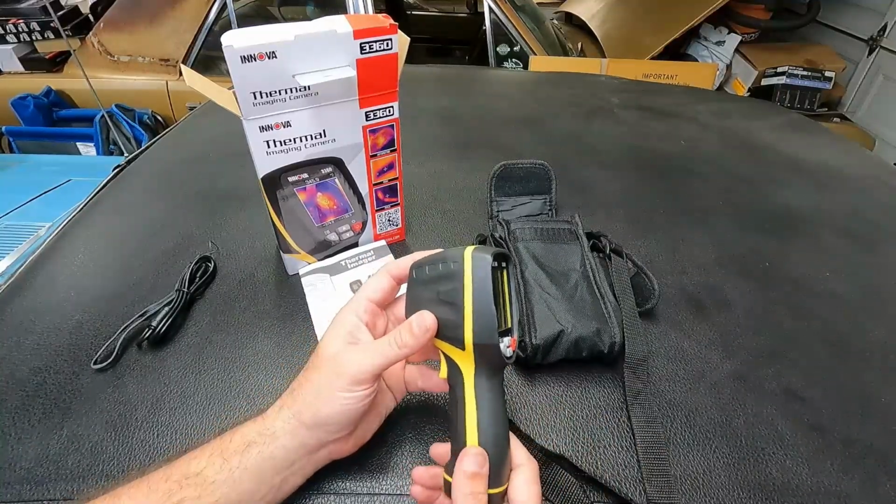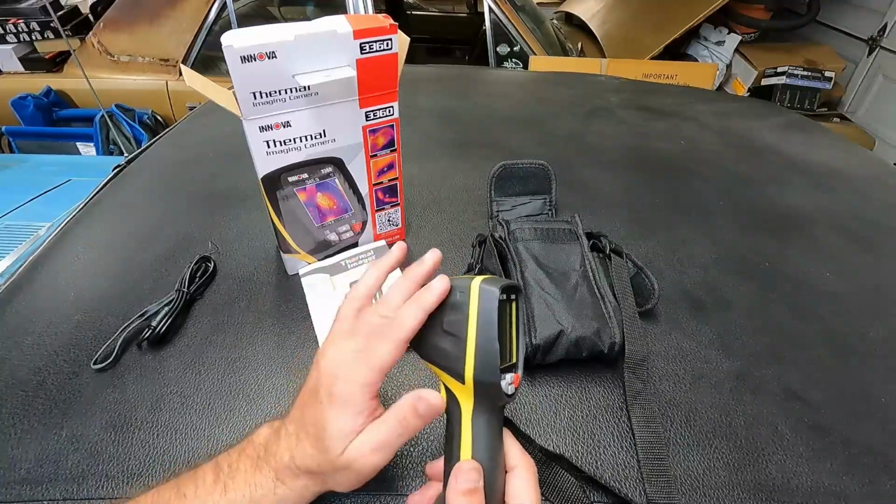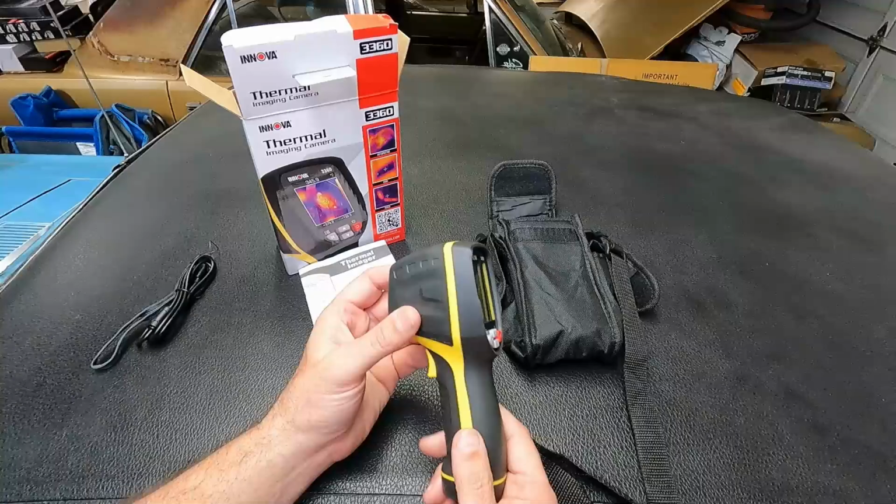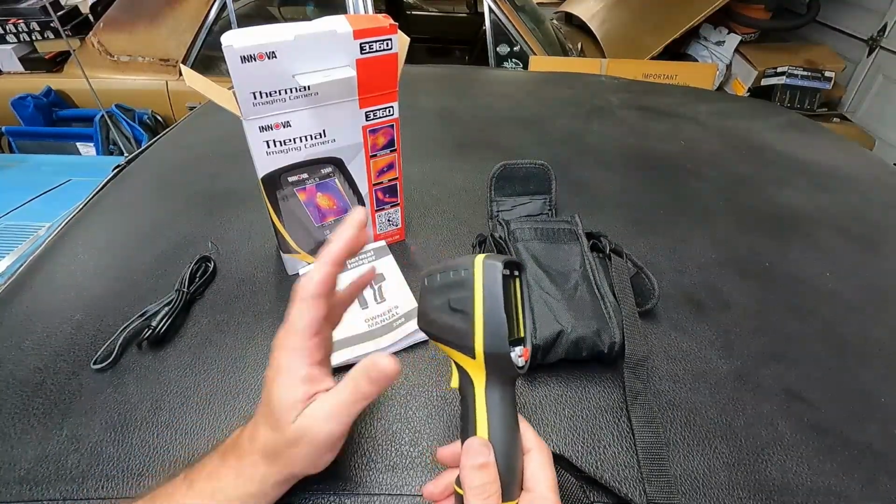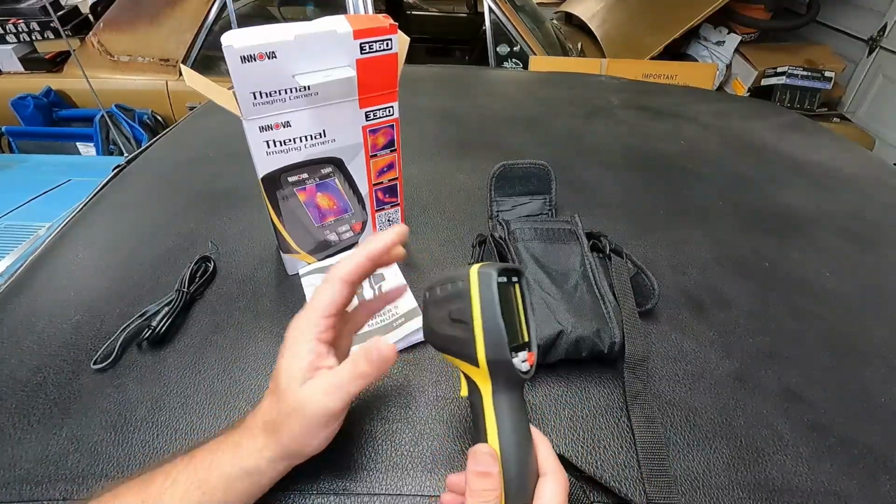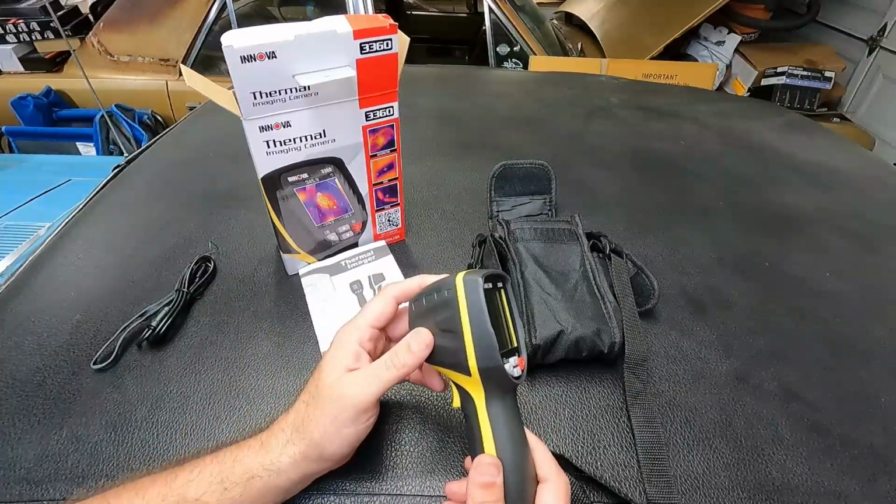If you point this at a breaker and it's showing up really, really hot, chances are you've got an issue with that circuit and something that you need to look into further. Now, this may not be made for extreme precision, but it can definitely help you make a quick diagnosis on whatever it is that you're looking into. I'll probably mostly use this when working on cars and trying to diagnose issues, like that parasitic draw. That is something that does happen quite often, and people are always hitting me up on stuff like that.